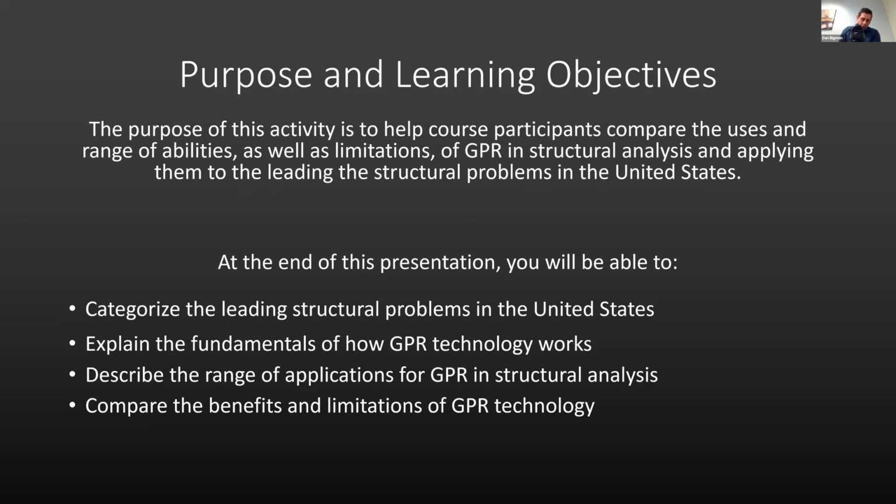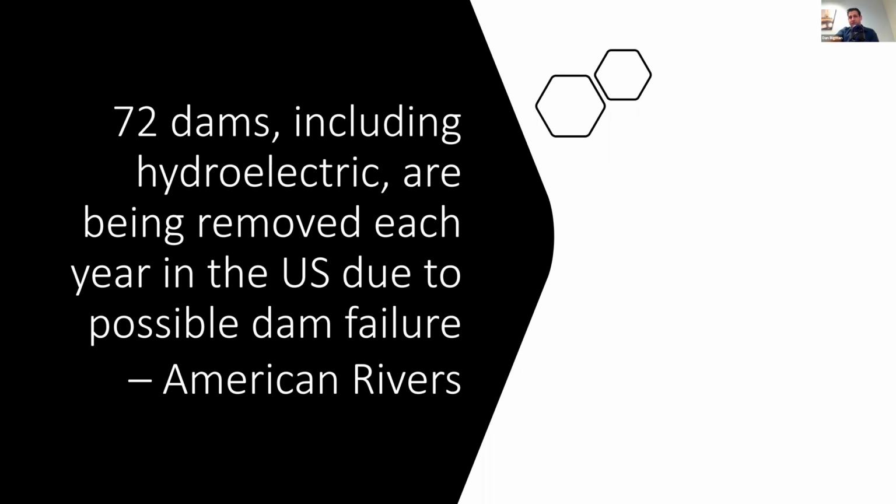And then finally, we'll end with a comparison of the benefits and limitations of GPR technology and an assessment of what other technologies are available that may complement GPR at points or projects where GPR struggles. Those are the 4 things you should be able to do by the end of this presentation.